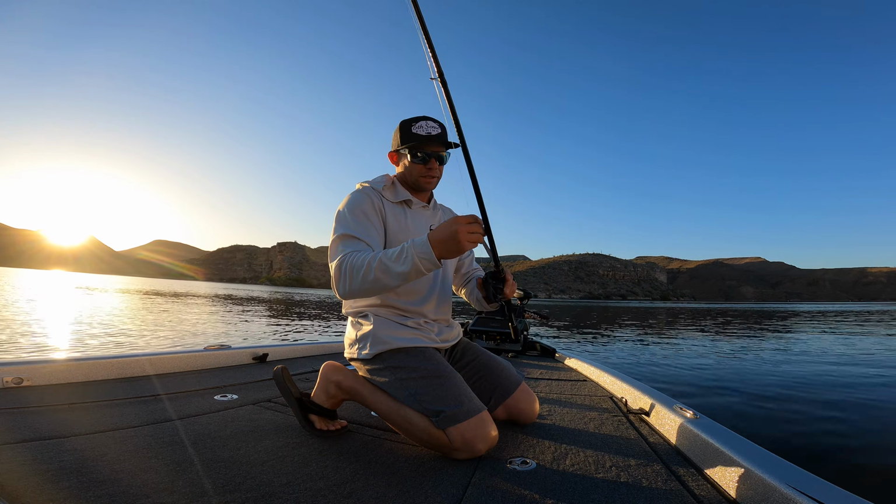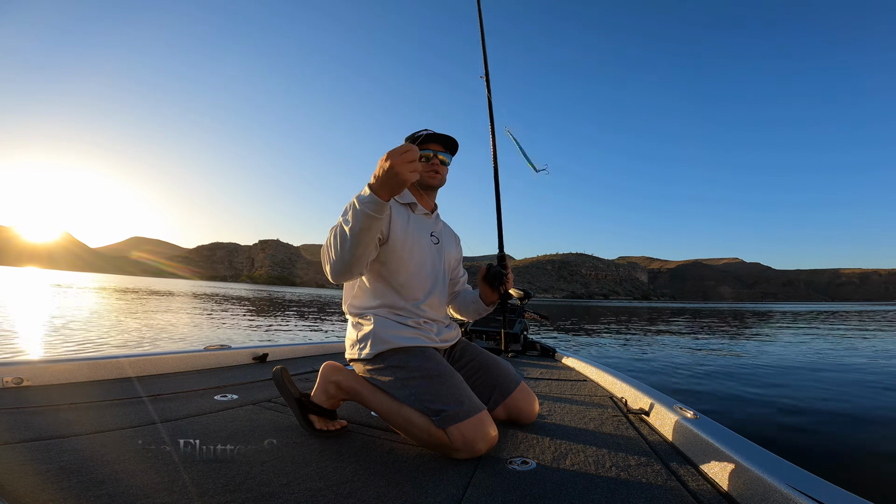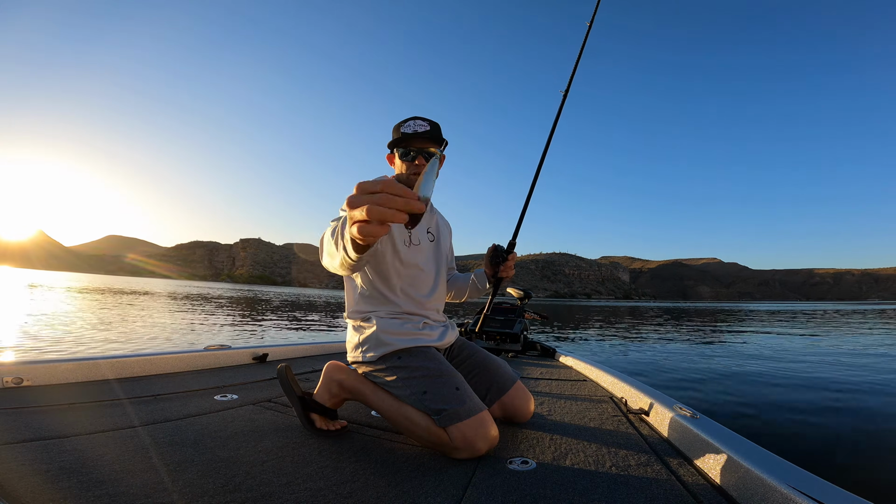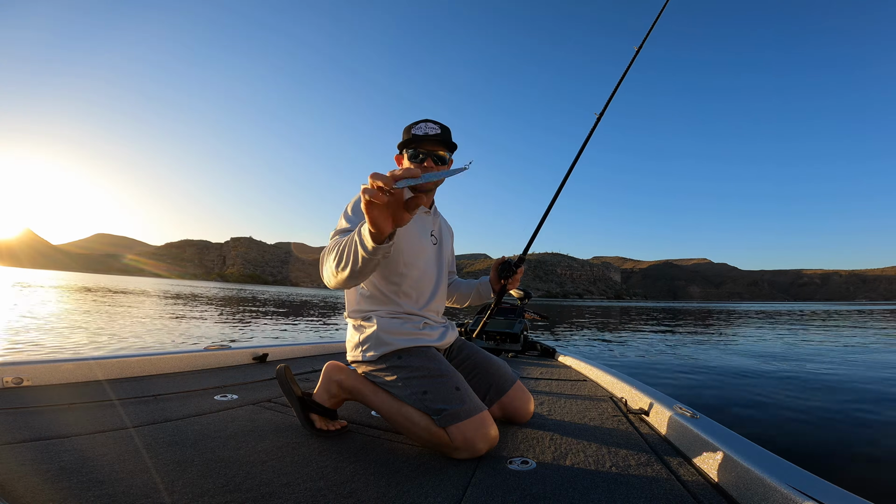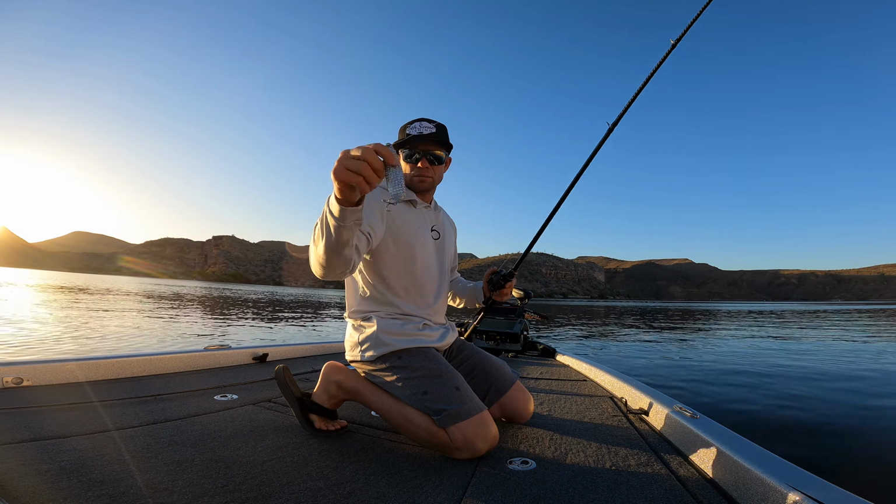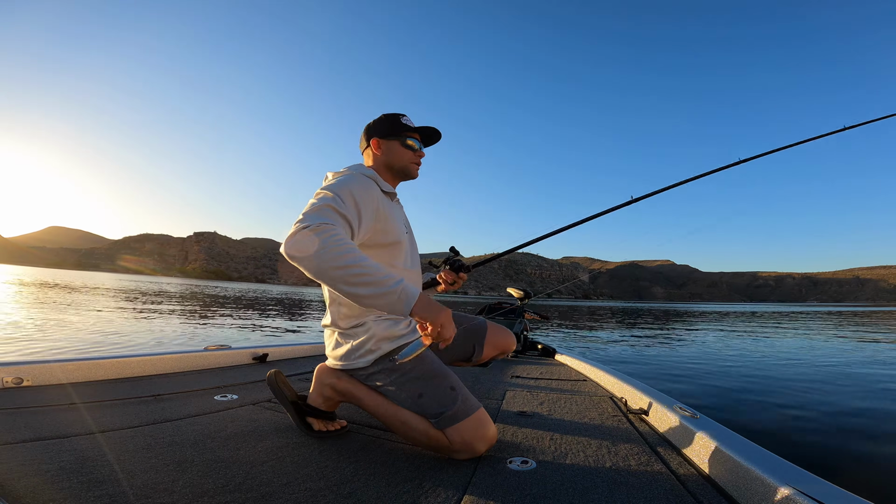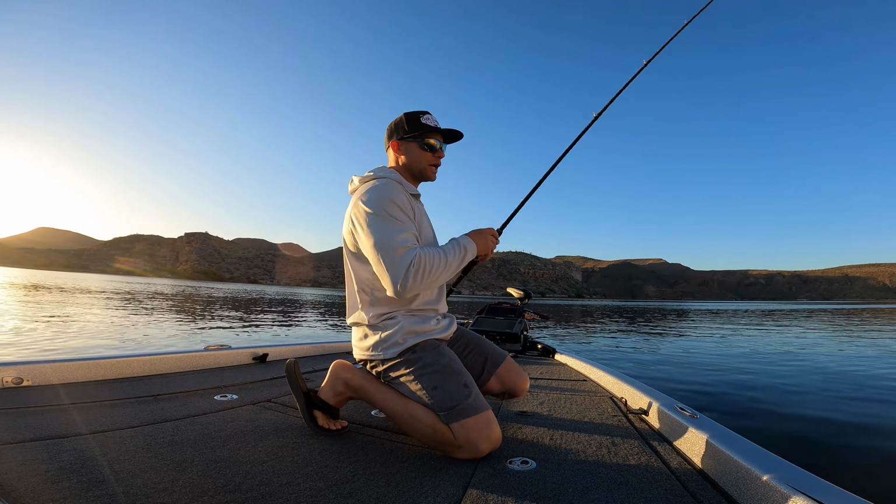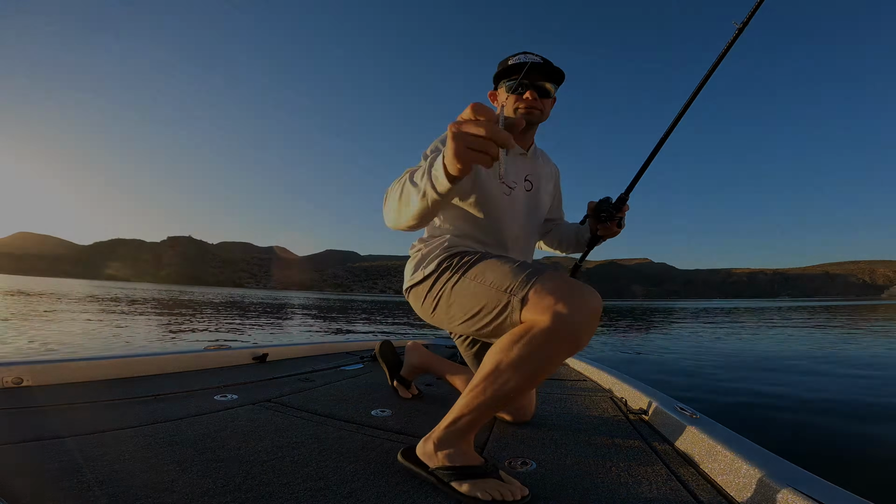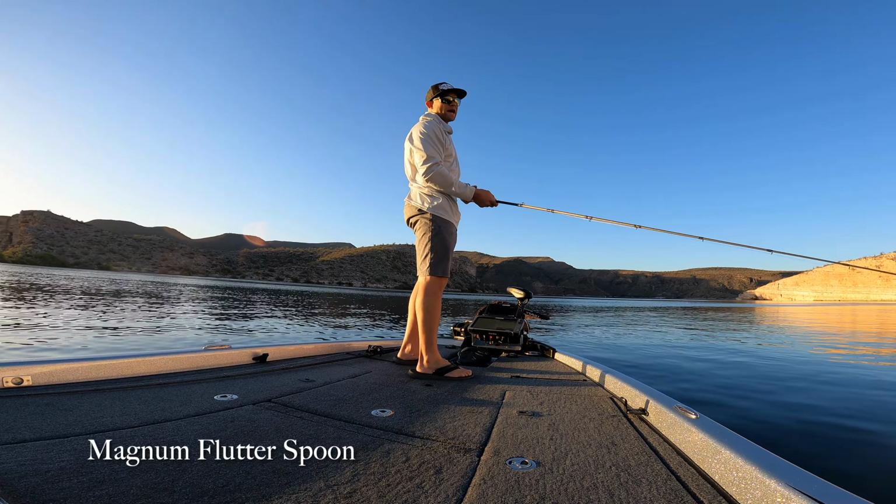We have the 6 Sense, this is a flutter spoon, 4 3/4 inch. This is my favorite, by far, my favorite spoon to throw on striper. Largemouth, when I get closer to the point, I'm gonna work this off the point, more like a structure spoon, and it's deadly this time of year. These fish are out here keyed in on these big gizzard shad, and we're gonna give them what they want to eat. Let's do it. All right, we also have the big old mag spoon.